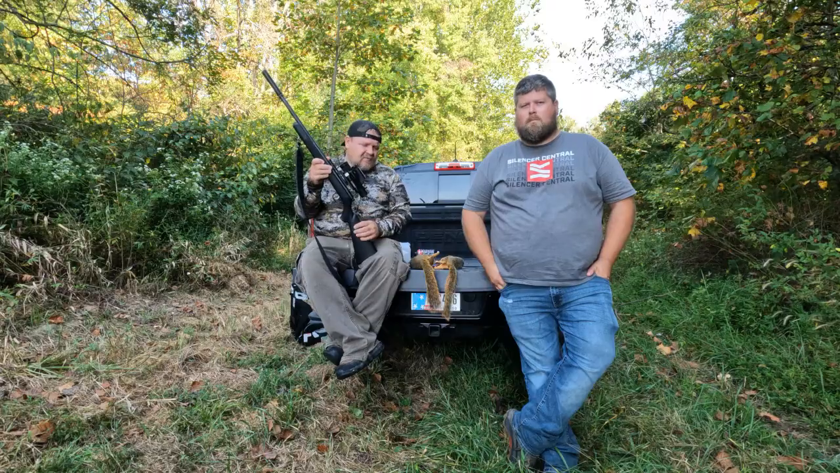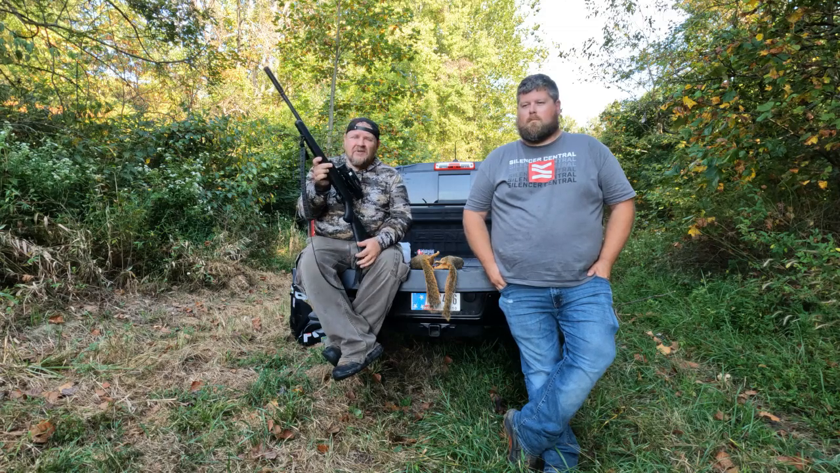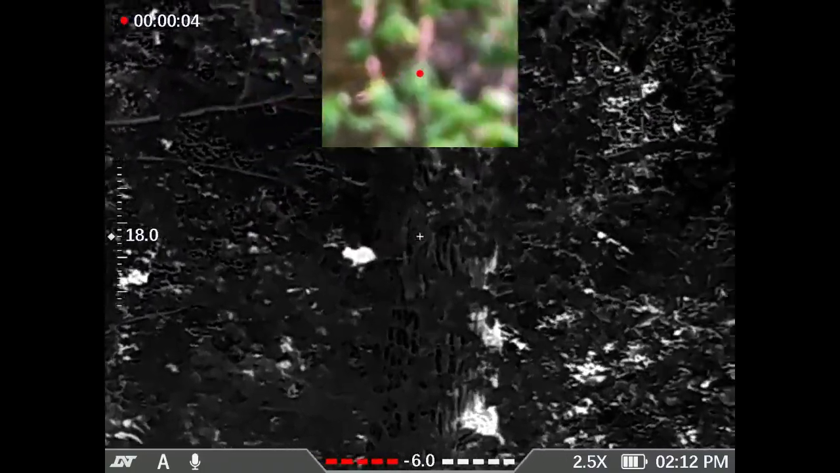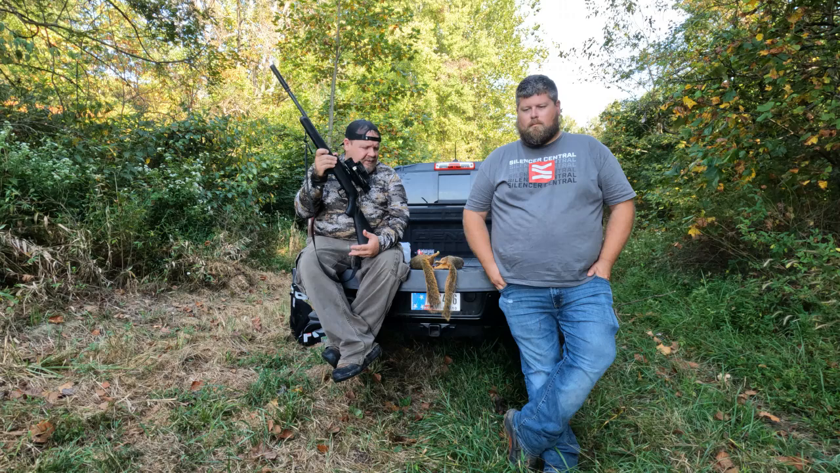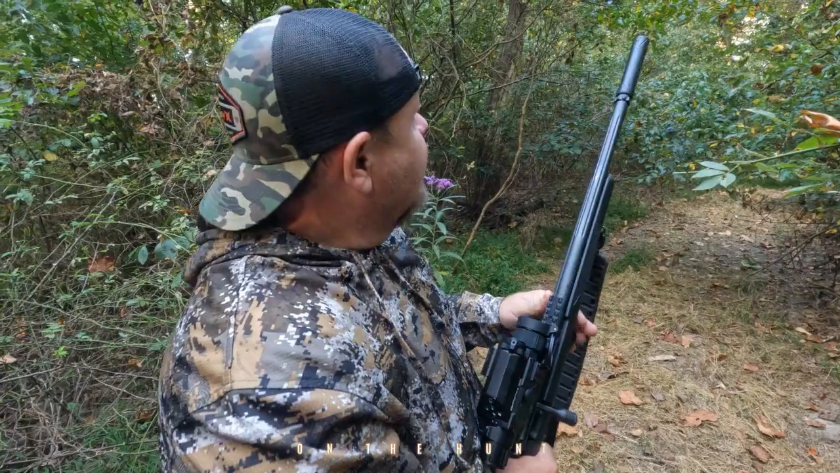When you're second guessing, we've all done it out in the field squirrel hunting, and second guess your target, you can just look up on top of the screen and see if you see that heat or not. So I just can't describe how cool that is. But we used the thermal this morning locating both of these squirrels, because this time of year we're starting to get the red leaves on the ground, and these red fox squirrels here, they just blend in like crazy.